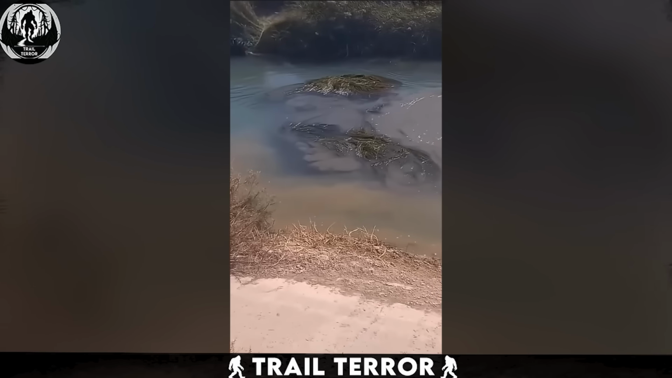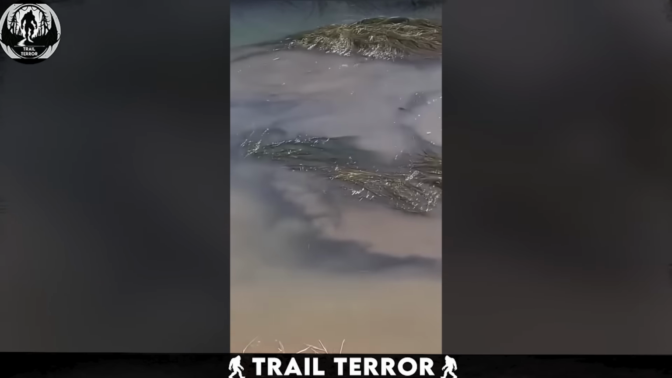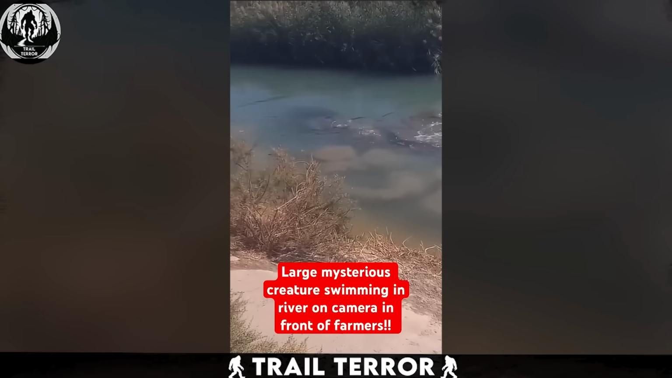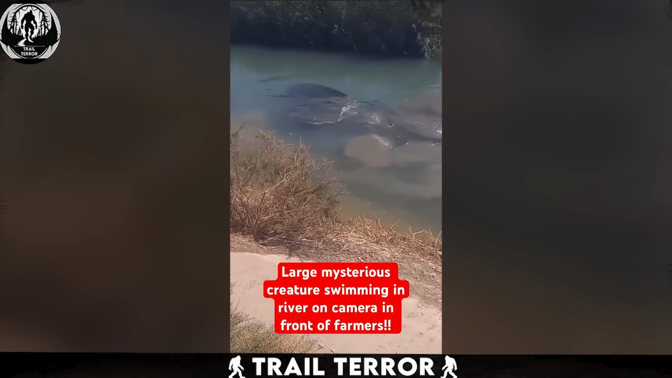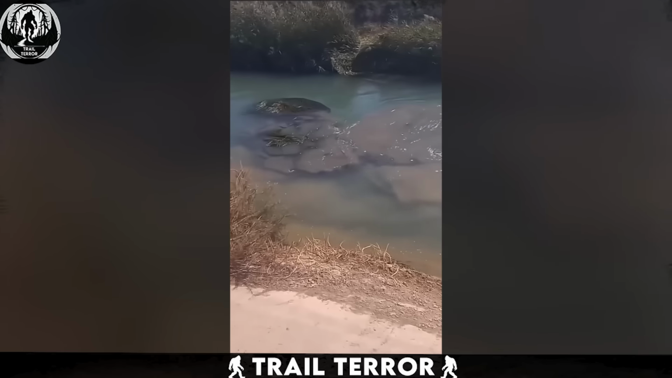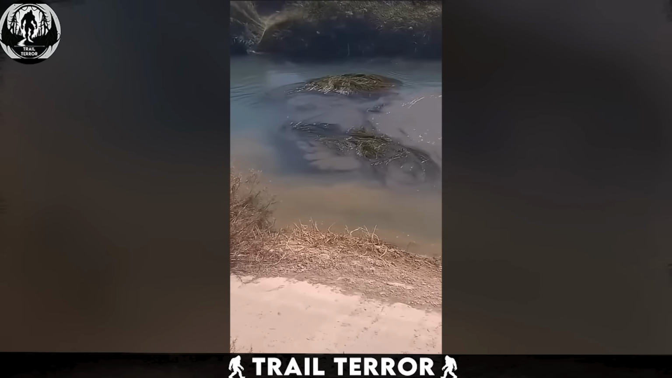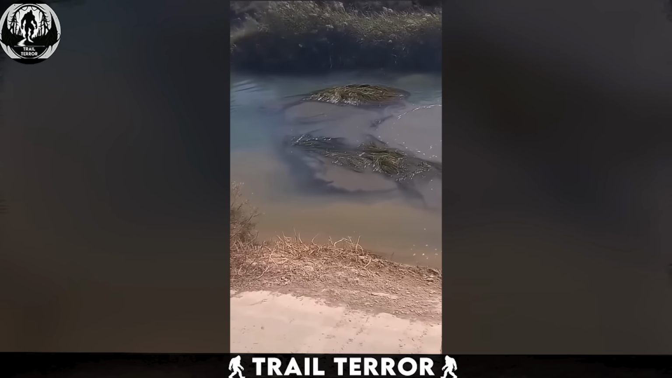Now, some skeptics might speculate that it's merely a blockage or driftwood, causing the disturbance. But here's the thing. This creature was swimming and making waves against the direction of the water flow. Whatever this mysterious creature may be, one thing's for sure. It's not something the farmers want to encounter again anytime soon.